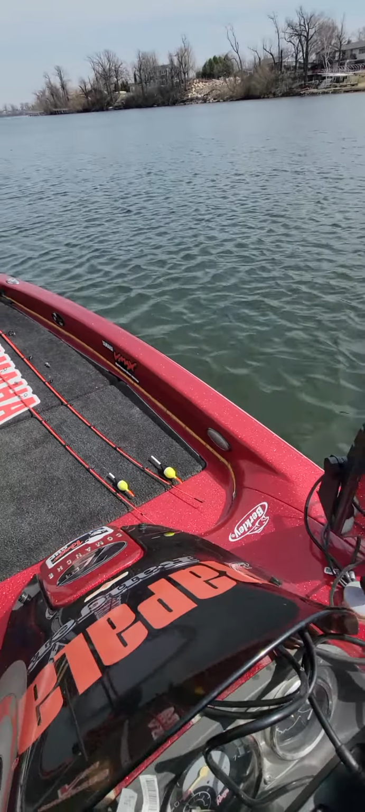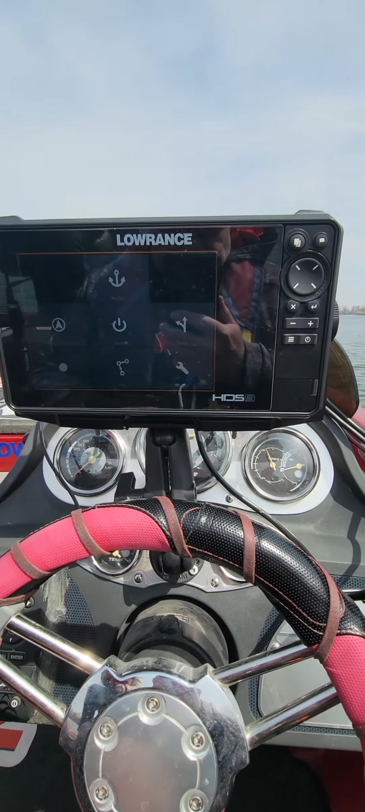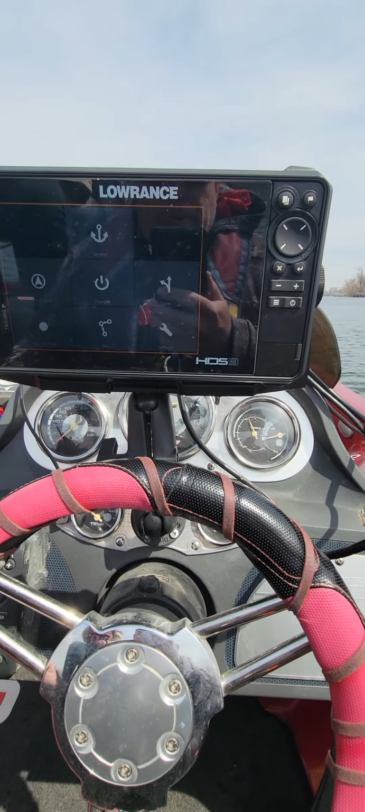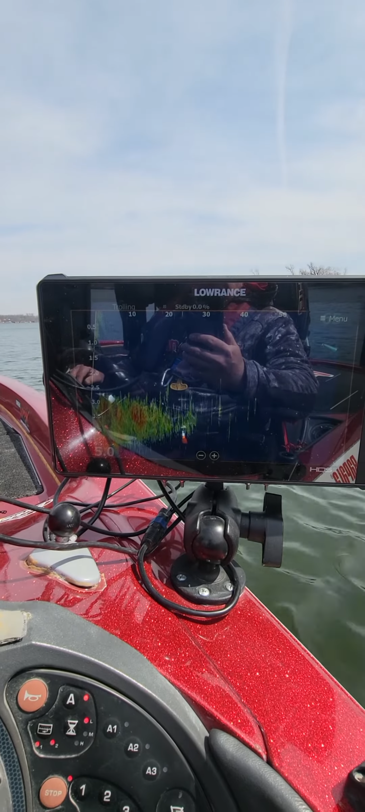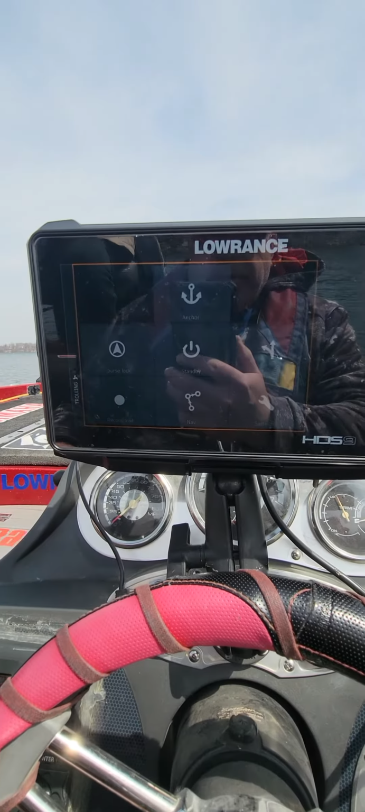So back here in the cockpit, what we have here is I have a Lowrance 9 that I use for the remote control to actually control the trolling motor. And over here you can see the active viewing with a Lowrance 15. So let me show you how this works, and it's really cool.